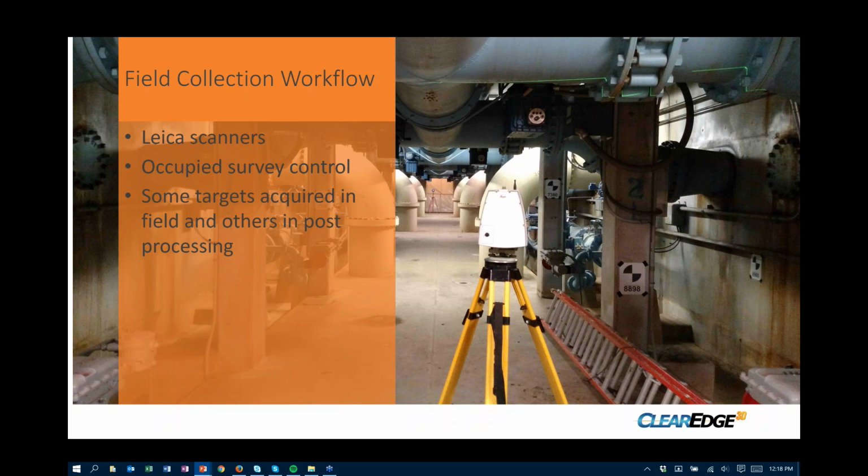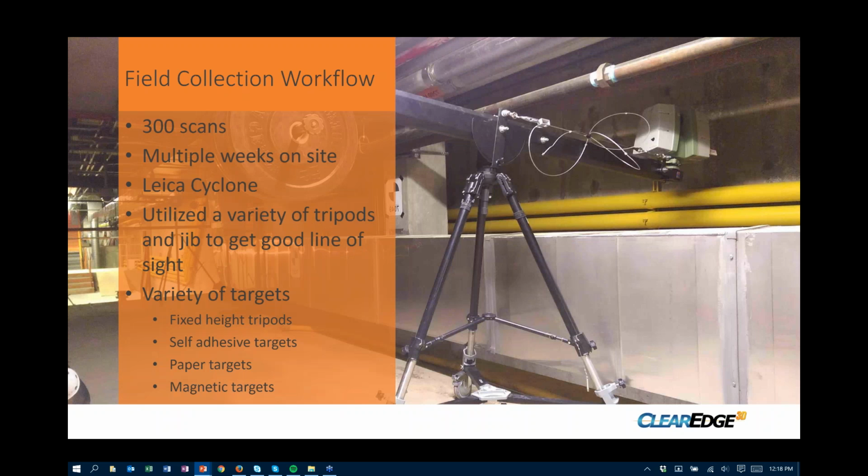Some of those are actually targets. Some are doing what we call a blow and go, where you're just scanning in the field and doing some of your target acquisition, post-processing, as well as even some of the visual registration type things. But we'll talk more about that here on the next slide.